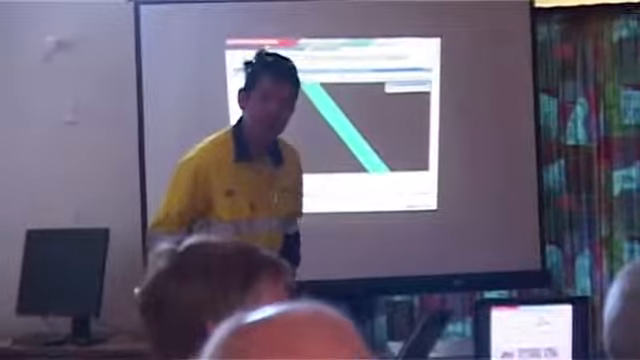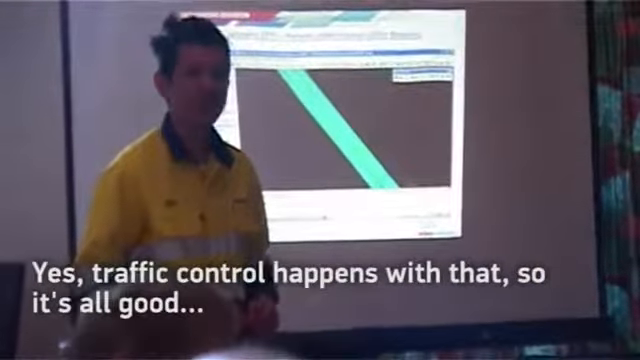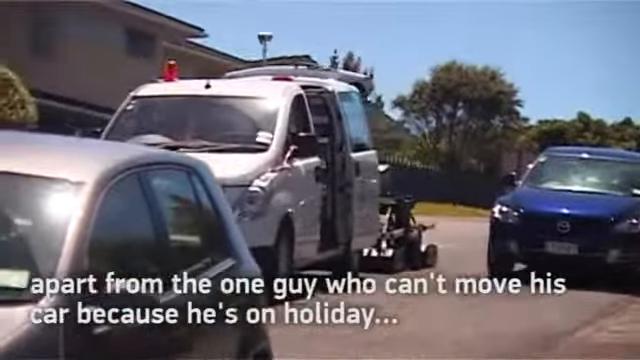Oh, okay. But you would just do that section. So you must have to manage the parked cars somehow. That'd be a nuisance, wouldn't they? Yes. There's traffic control to help us with that, so it's not bad. Apart from one guy who didn't move his car because he's on holiday.